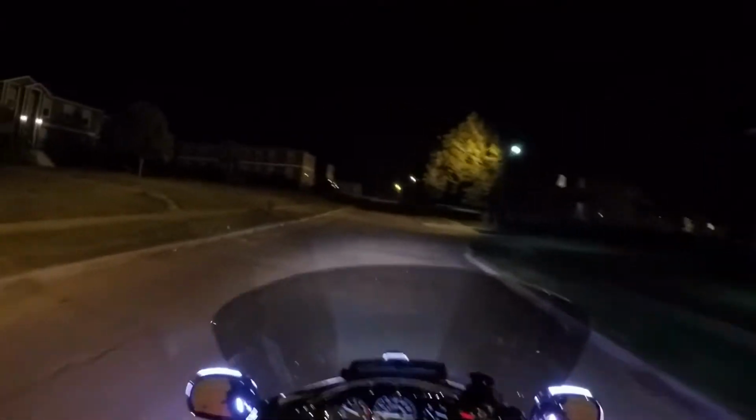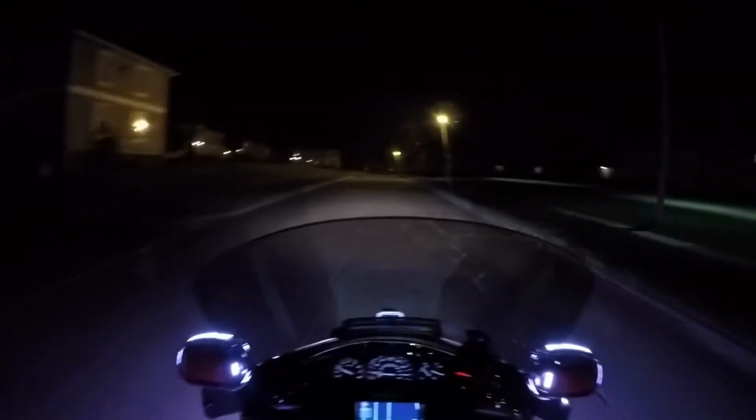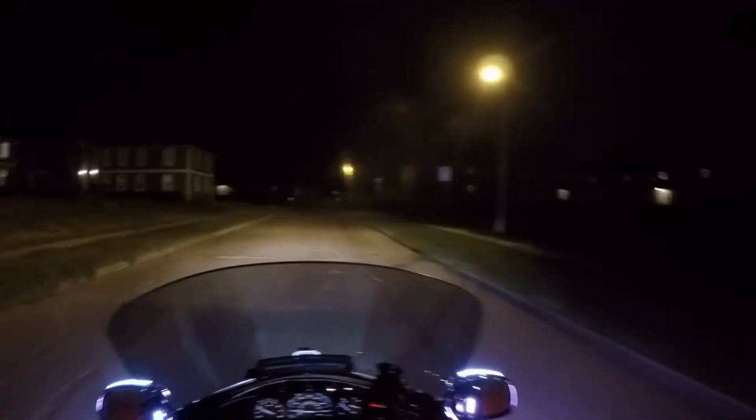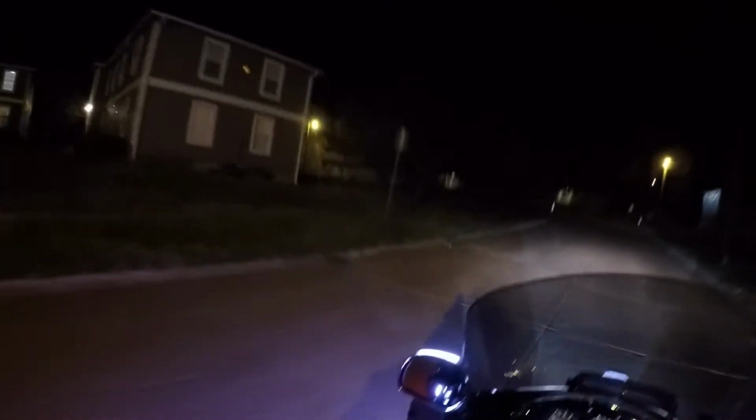I'm in one of the local low budget area housing. I guess that's the proper way to say that. I'll forget that. I'm in the freaking ghetto. Just cruising through, seeing what's going on out here.